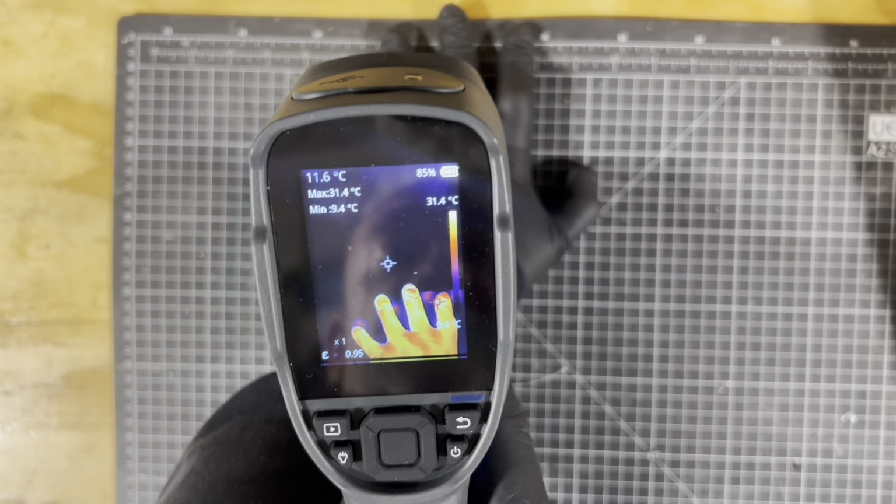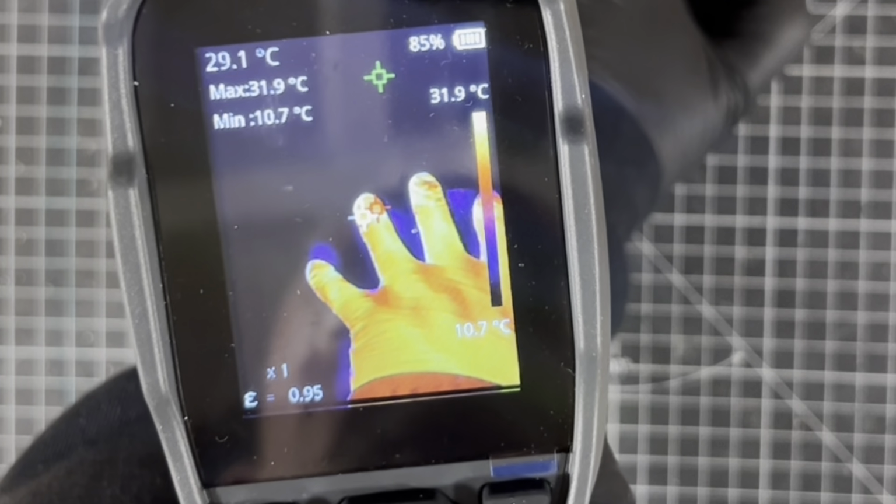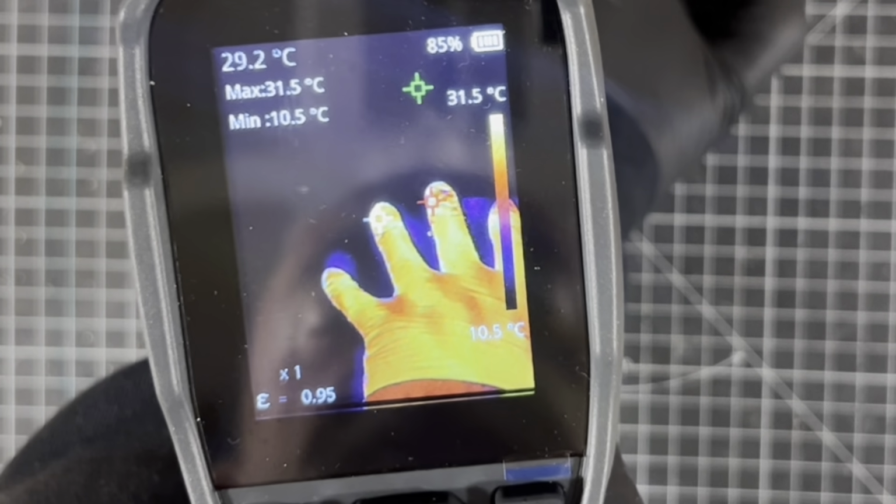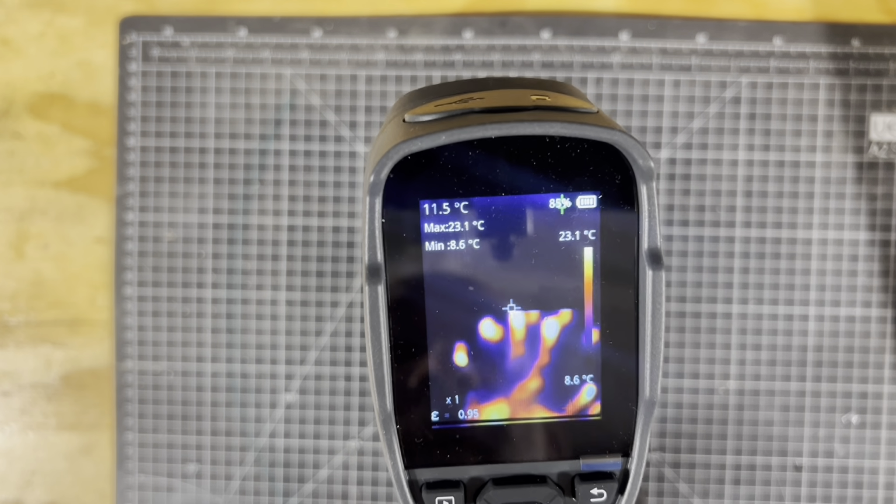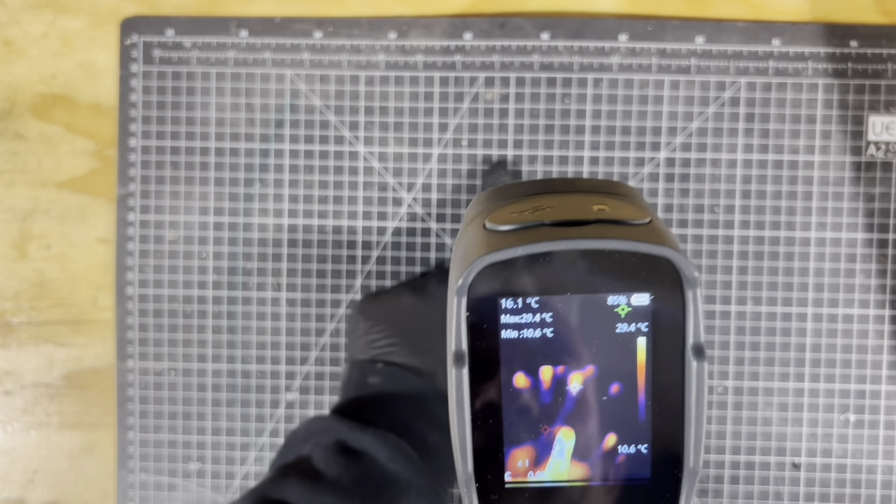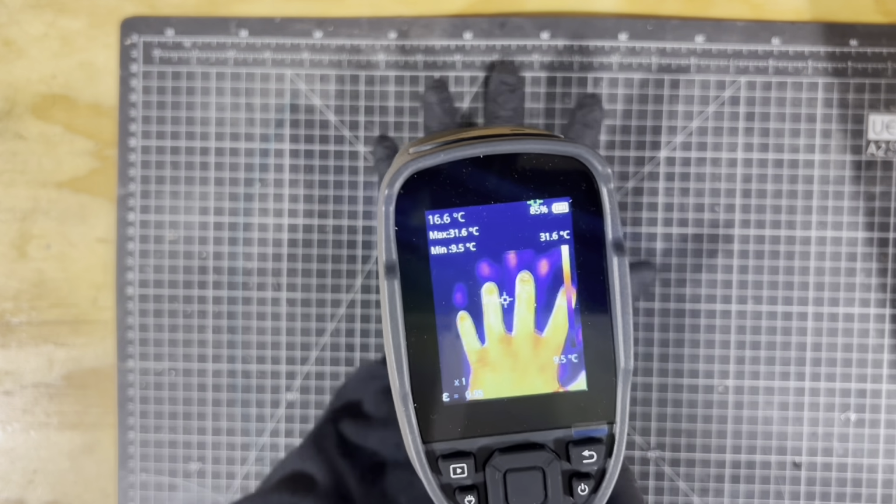In the center of the screen, you can see the white target. And that, if you centralize it like on my finger there, you see the top left-hand corner going up to 30-something degrees. Battery in the corner, I've used it quite a bit. And I've only used, what, 15% of battery? Charges up well. Look at the fingerprints on the mat. Look, it leaves heat prints. I must say this thing is fantastic.